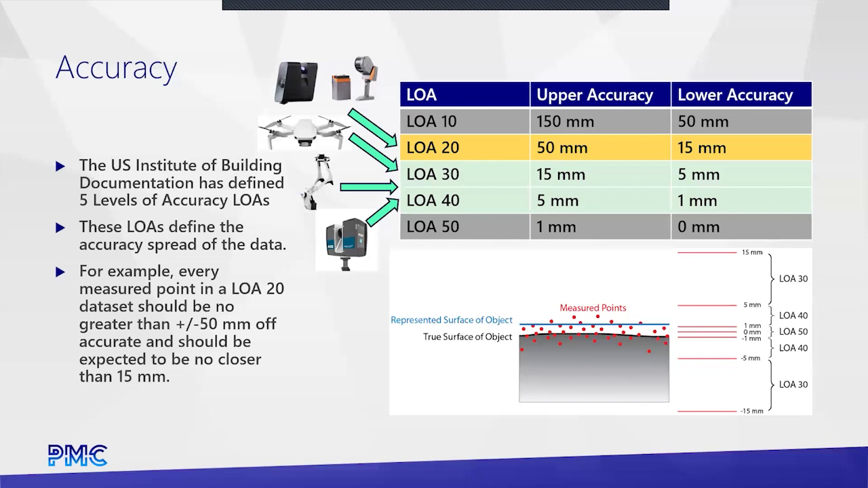As we then move up again, photogrammetry is going to fall in the high end of the LOA 30. You're not going to get 5 millimeter out of photogrammetry, but you are going to get 15 and below, maybe to 10 out of photogrammetry. This is what we use today for any kind of site work, roofs. We do all photogrammetry now.